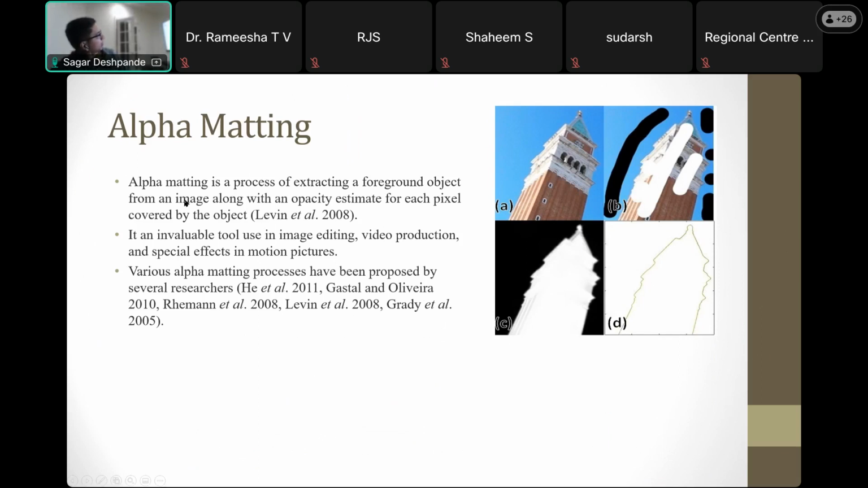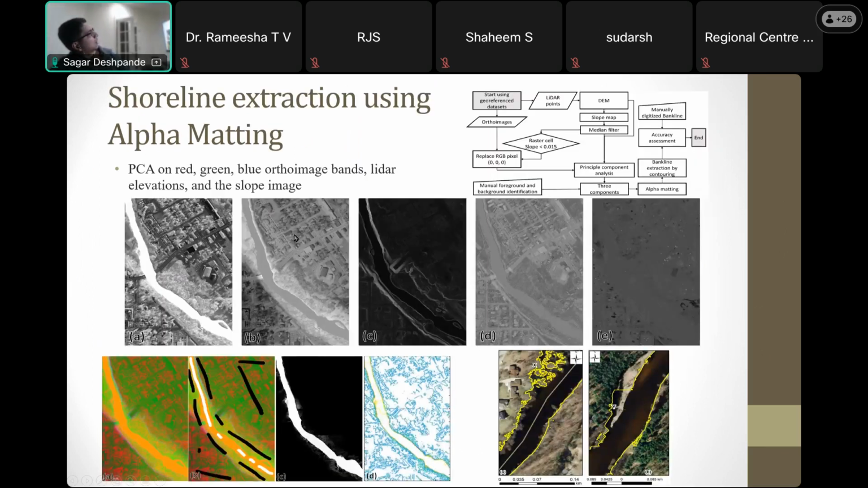So alpha matting is a process of extraction of foreground objects from an image, and there are numerous variations of this model, and I tested like 4 of them on shoreline. So over here, I did some modifications. Obviously, I didn't directly use alpha matting, so we need to adapt it to our geospatial data. So the way I did it is basically over here.